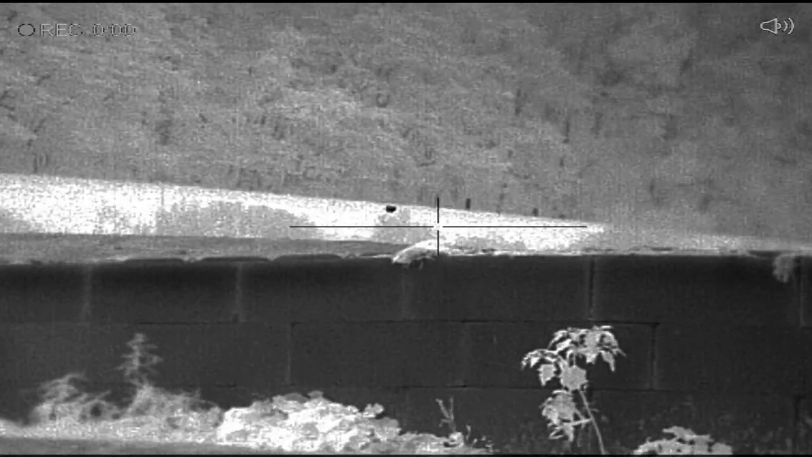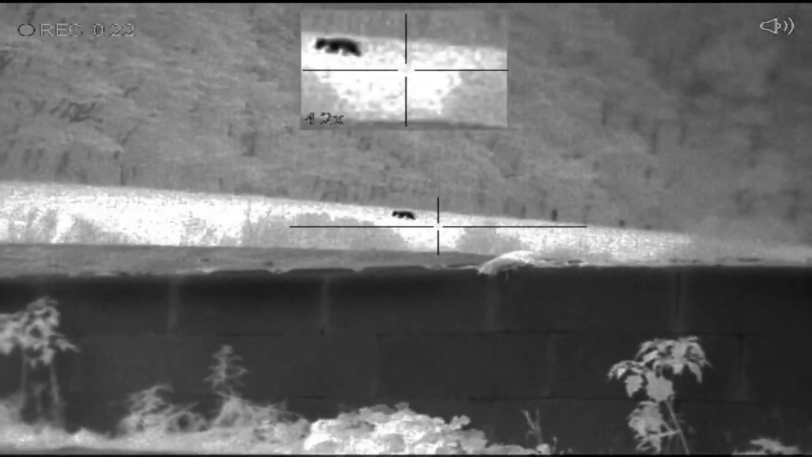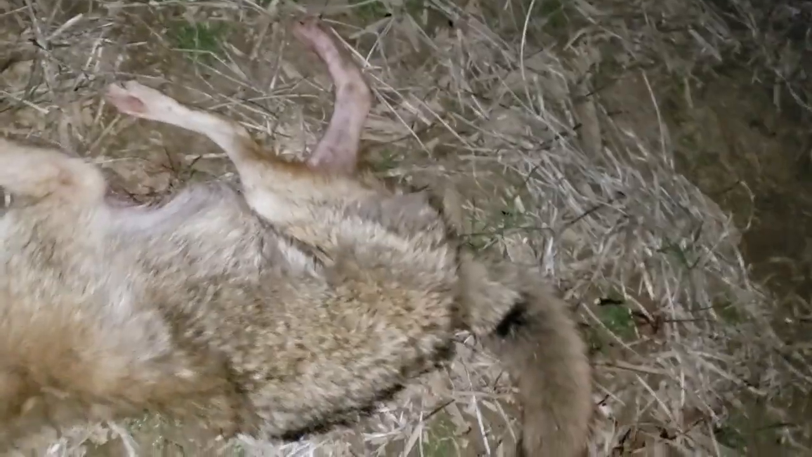Well guys, we did it. Brought Emma and Becca with me. Got out to the field. This thing was already in the field and I lip squeaked it and it came straight to me. But pretty good sized male. He is dead. Big boy, big male. It's a boy. Fur's a little messed up on this one.